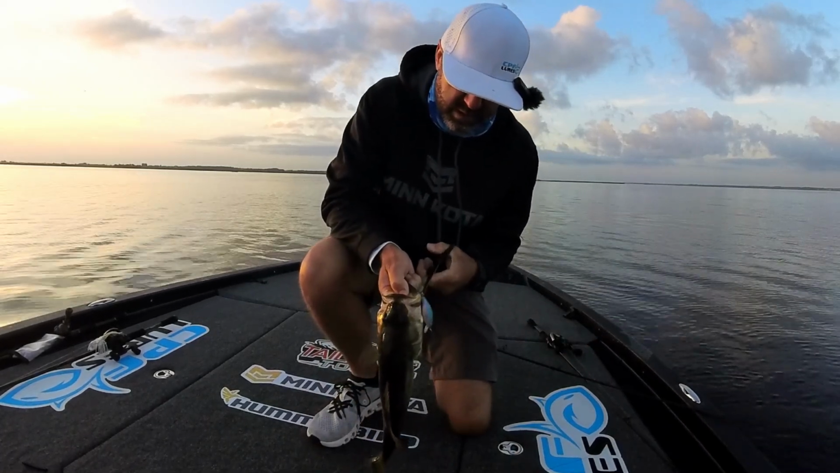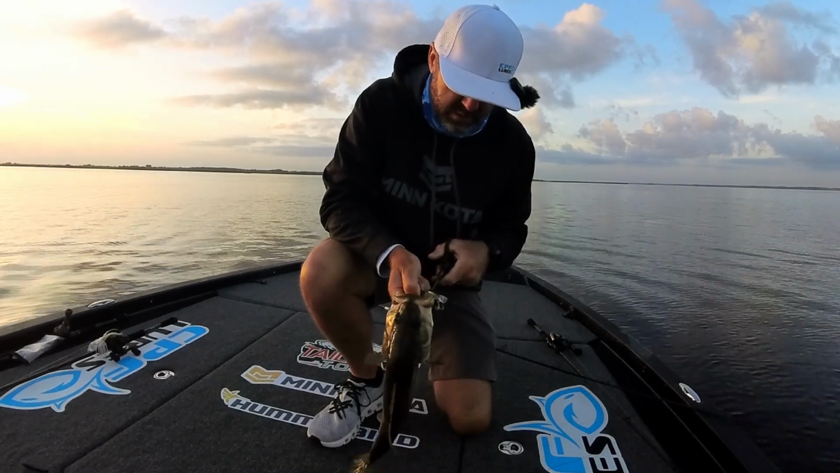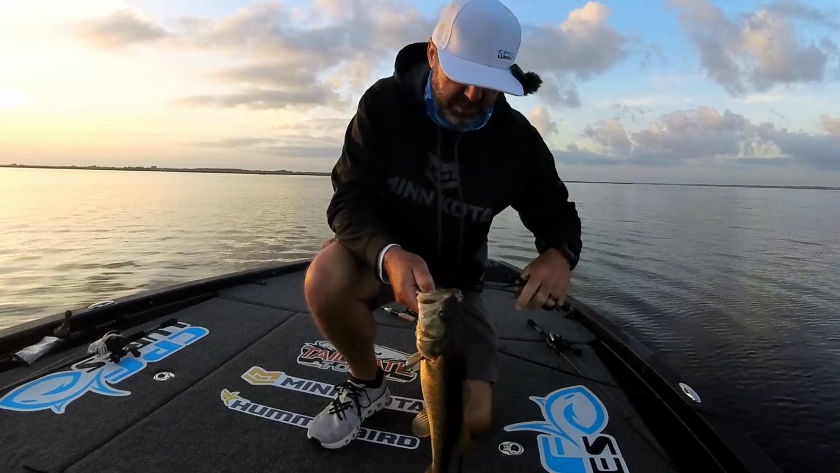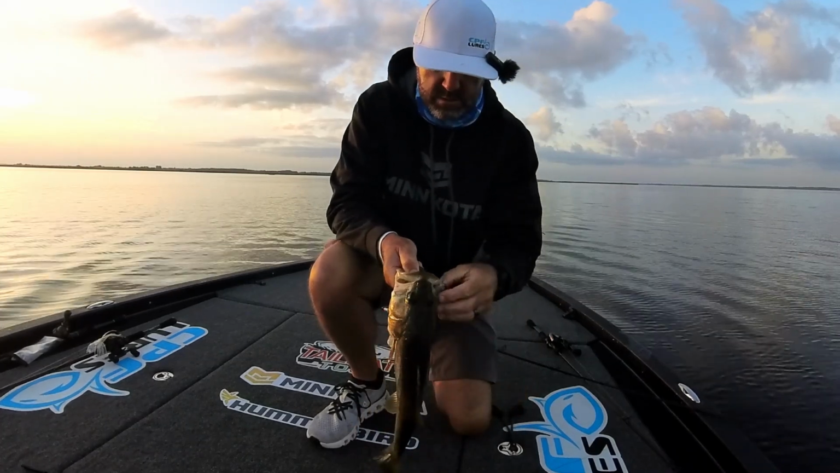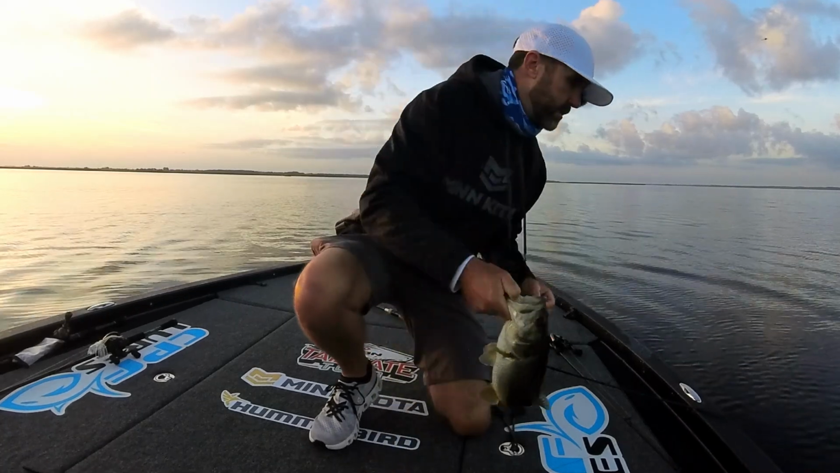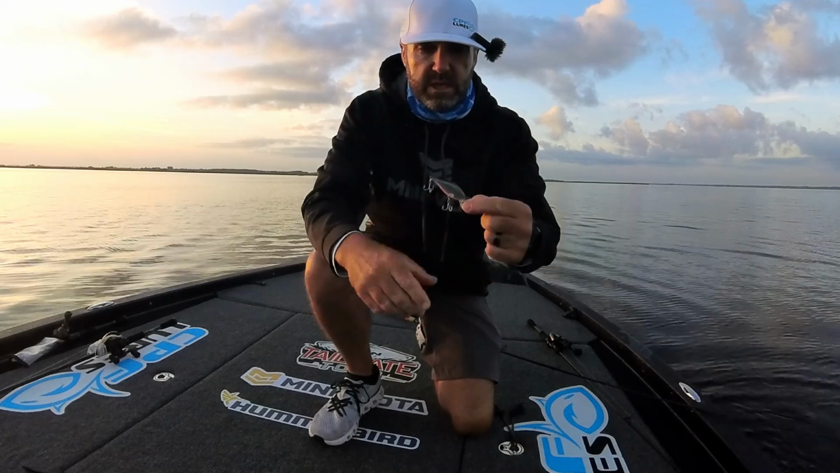This is not a kneel and reel style crankbait. It is a finesse crankbait. I'm throwing it on a spin rod. I got 20-pound braid of the 9X braid, and then just a little 2 to 3/4 pound leader. A little tiny crankbait right there.